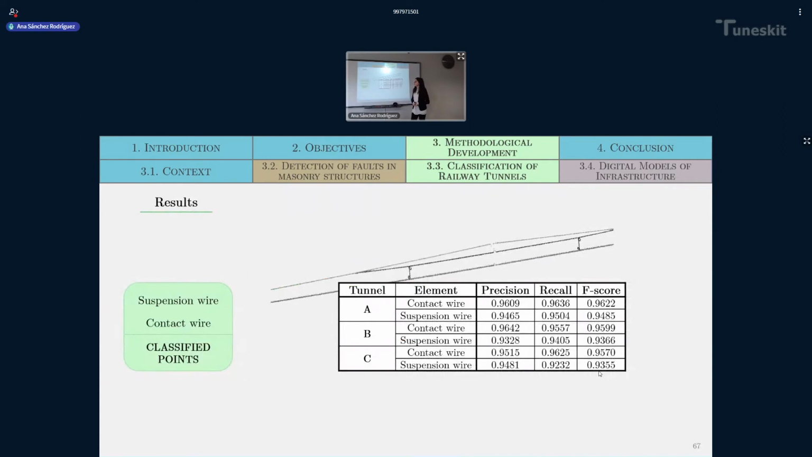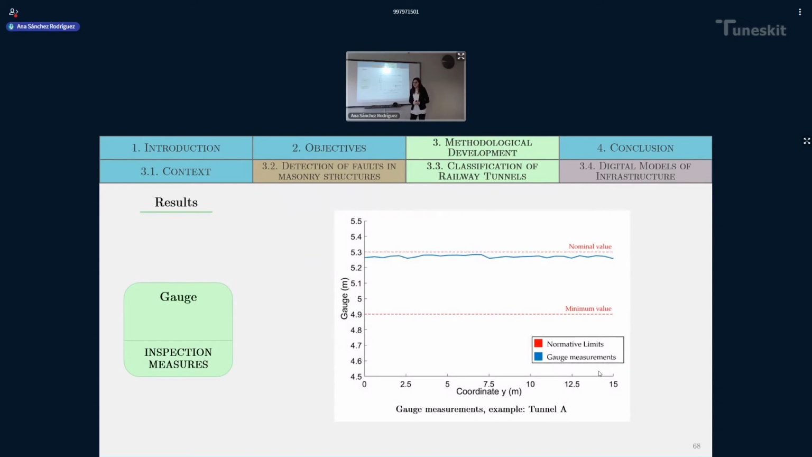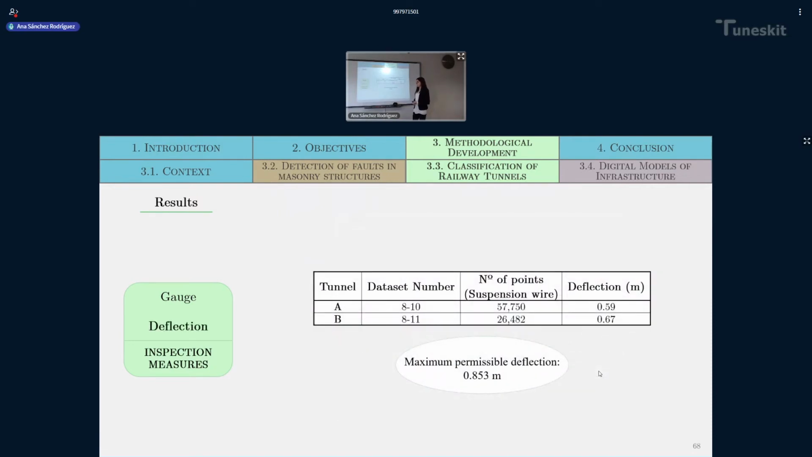Here you can see a summary of the classification results obtained in a point-by-point comparison. Also, this methodology was proven in 3 different tunnels. And here you have a graphic representation of the gauge measurement results. And I can say that every measurement performed was inside the normative limits imposed by the norm in Spain. And the same can be said for the deflection measures, since all of them are under the maximum permissible deflection value.